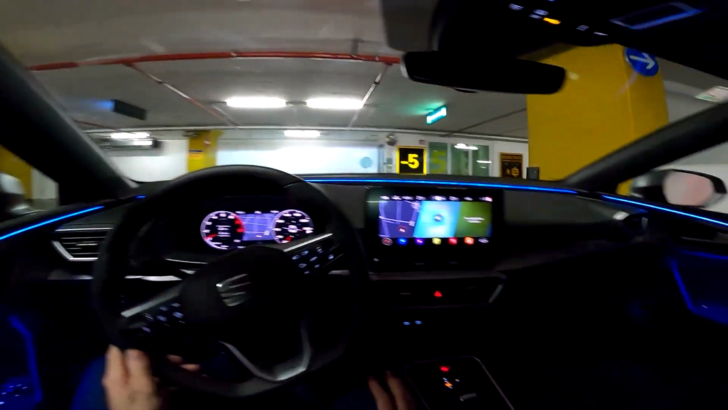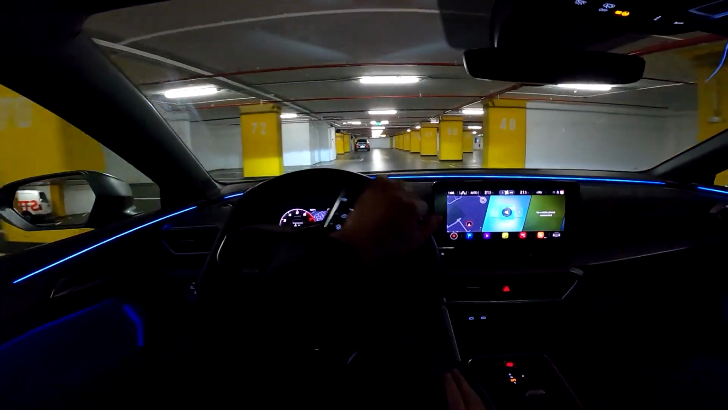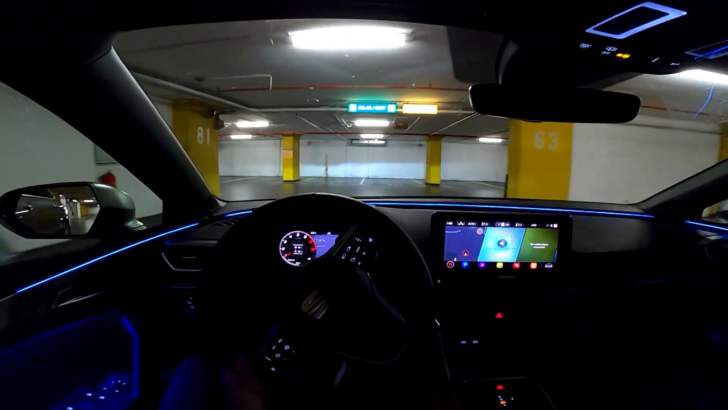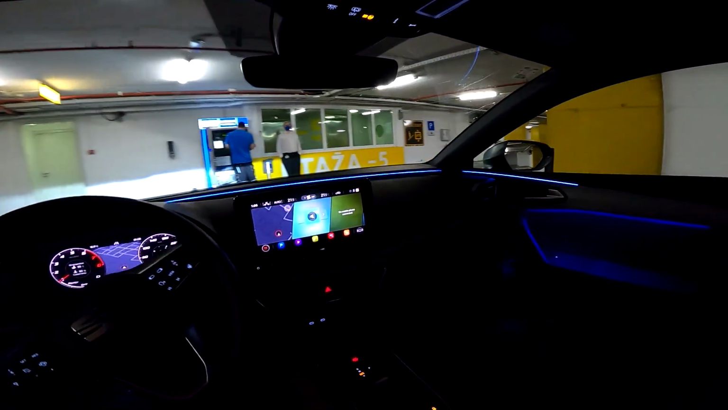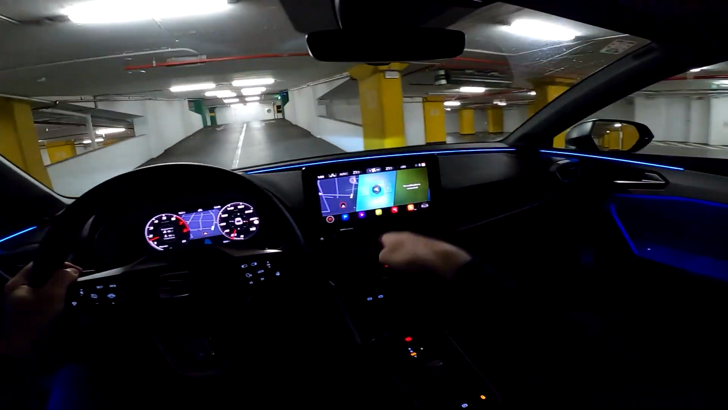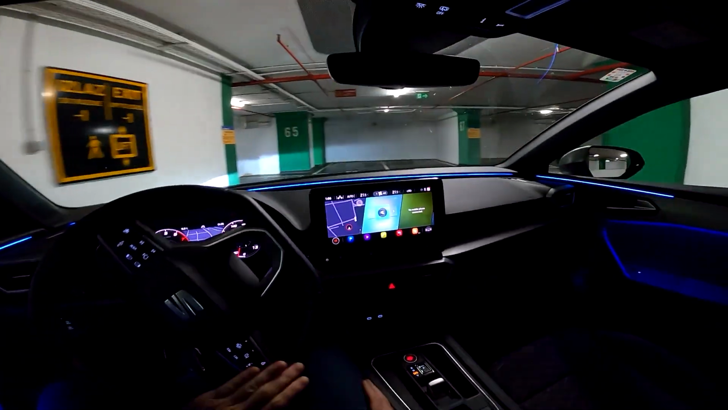Actually, let's start with one fun fact for you. The designers of this new infotainment and new layout in the Leon designed it in, of course, the Barcelona lab. And they were inspired by the Diagonal street in Barcelona, and that means that that street, when you look at it from Google Earth, has this diagonal shape, and that's cool, I think. Anyway, we have a funky design of the infotainment system.